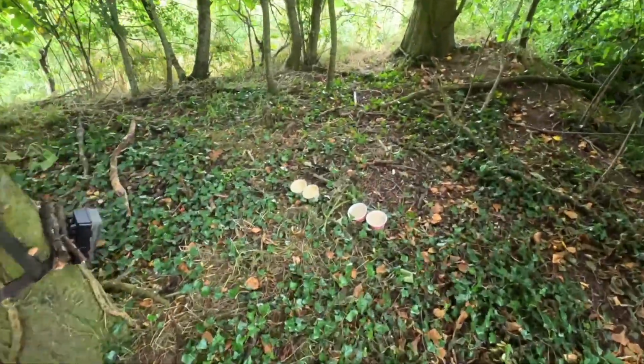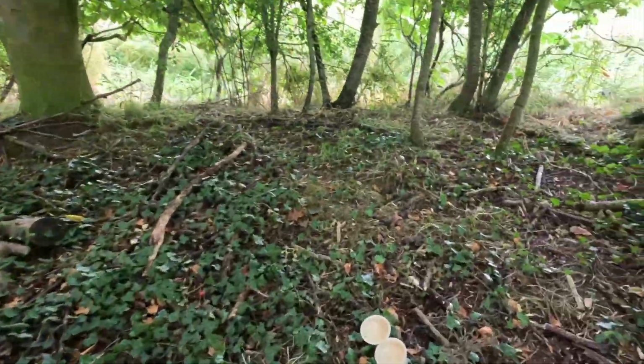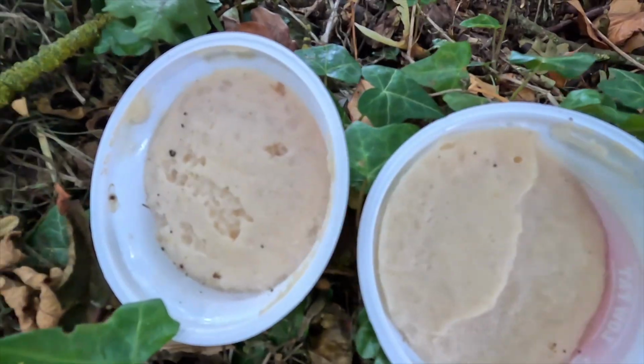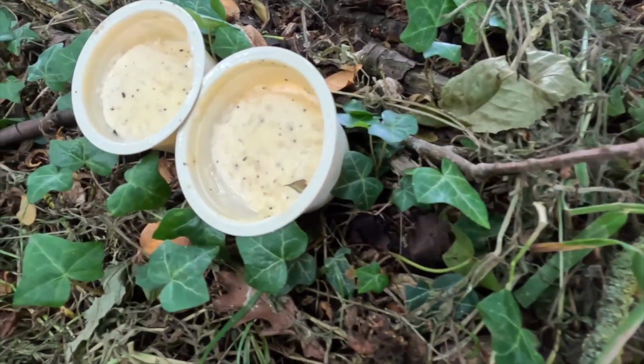I know which one I'd go for. Which would you go for? The raspberry. Raspberry? Yeah. Well, unfortunately, it's all still there, Mazzy. No. Has something had a little nibble at this one? I'm not sure.